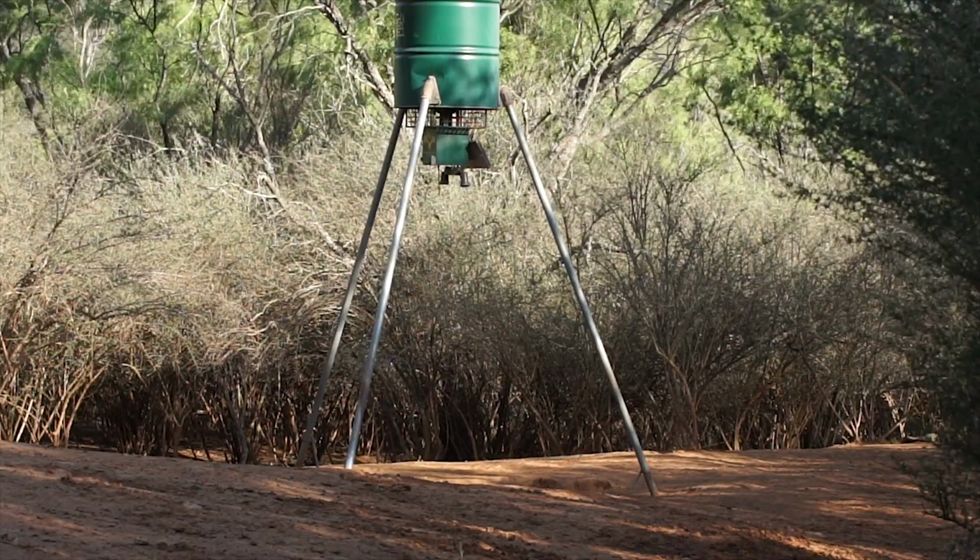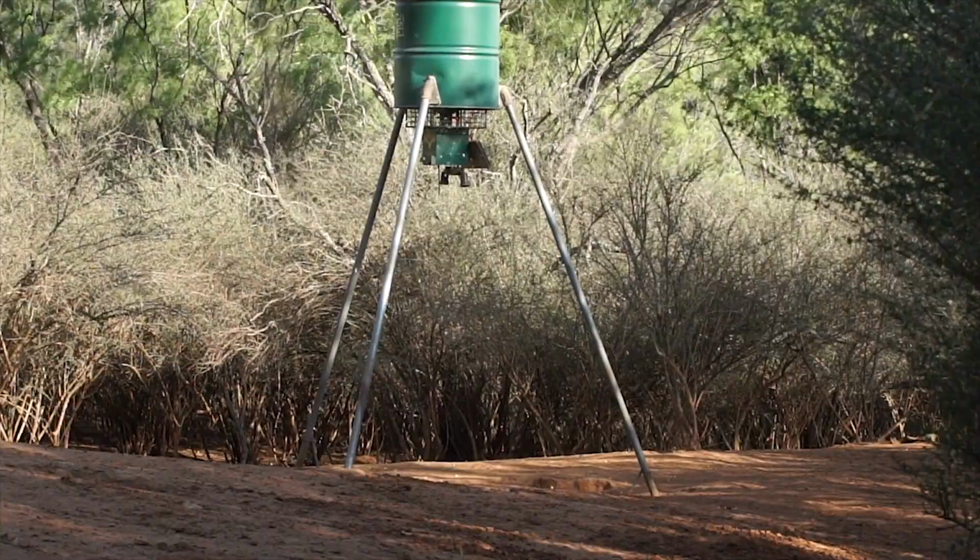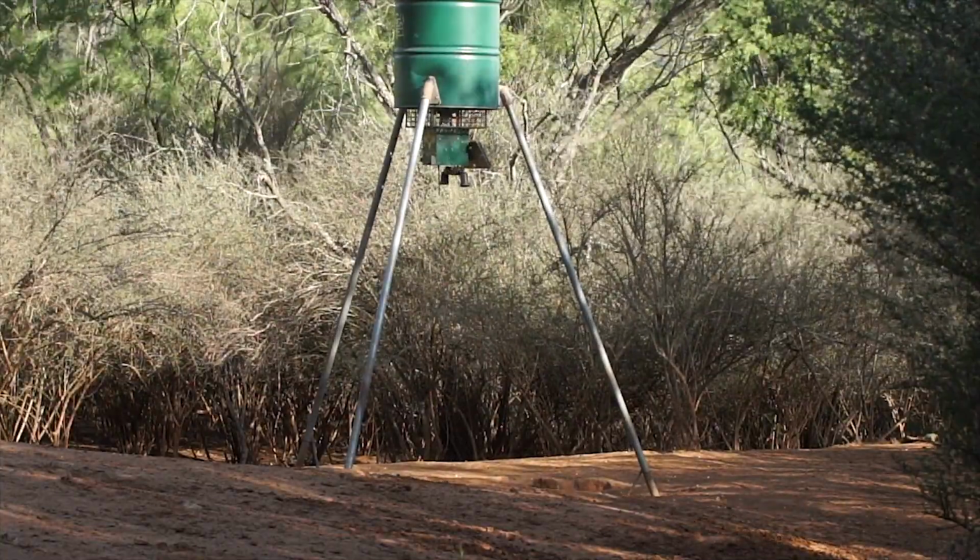A good thing about a corn slinger, you're able to see a lot of deer, you're able to see a lot of hogs. And the good thing when you're hunting over a corn slinger is that you're able to not only see animals, but you can get a good shot. So the feeder goes off, and I'm thinking, okay, it's gonna happen. And it did. All of a sudden, we can hear the hogs coming in.